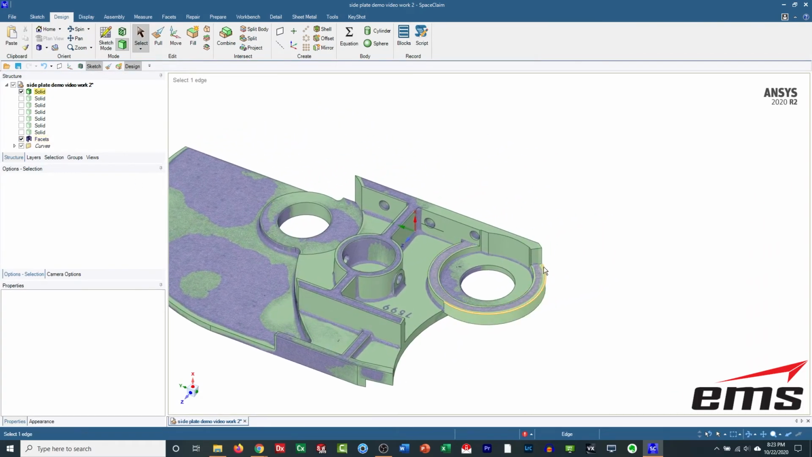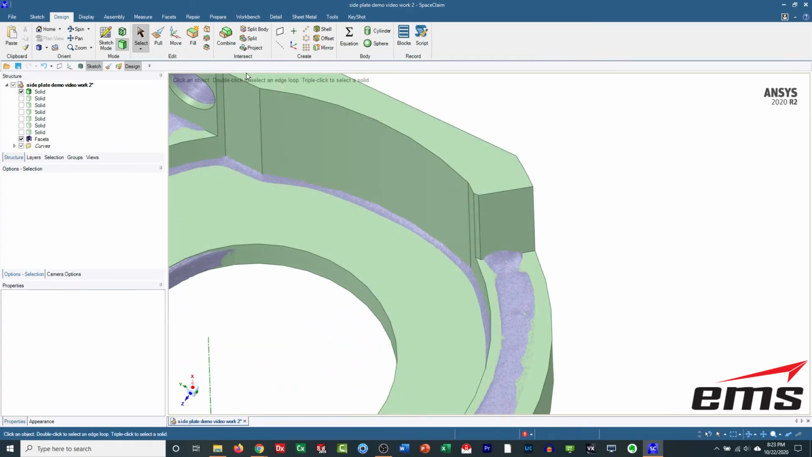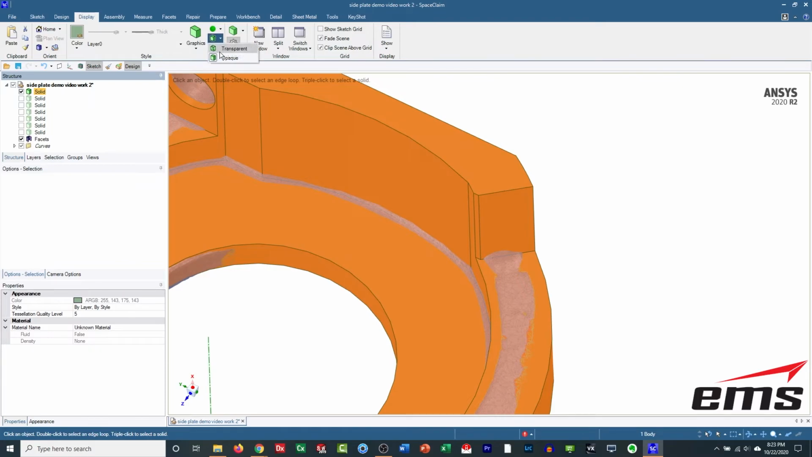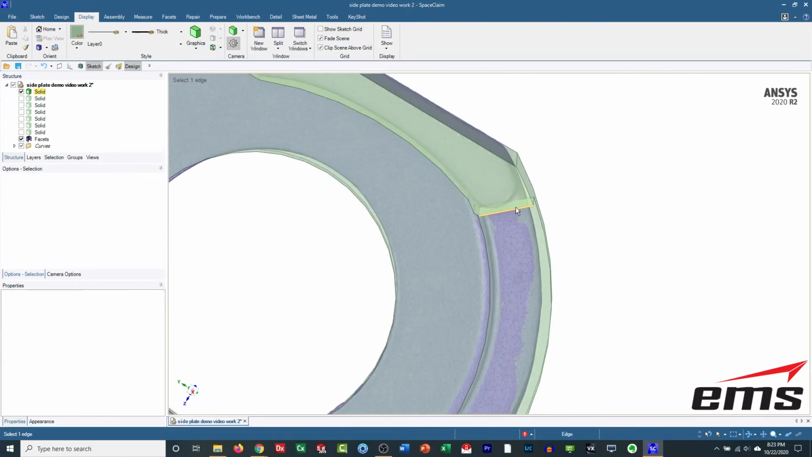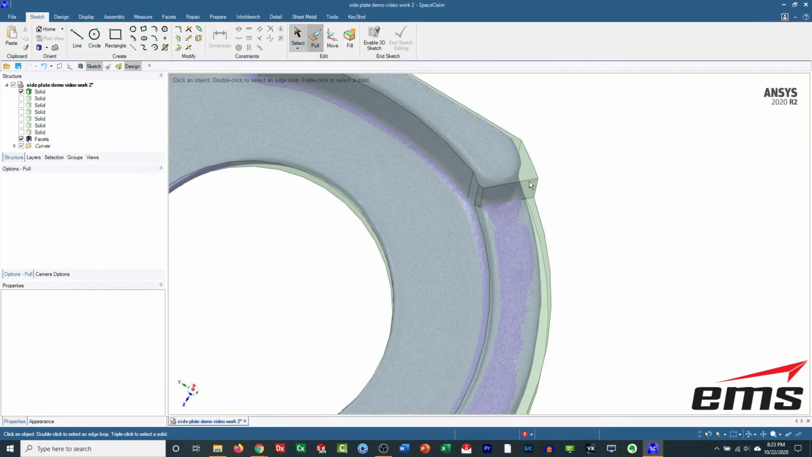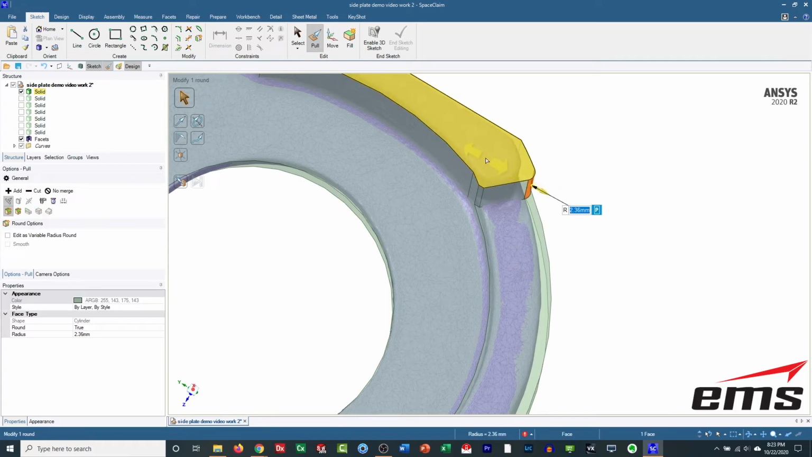Now, I'm going to come up here to this corner, and let's go back to that translucent mode. So I want to show you some of the other things we can do. You can see we had just trimmed that off, and we can certainly come in here with the pull tool, grab this corner, and build a radius. And that doesn't look too bad, but I want to show you what else you can do. Let's get rid of that for a sec.